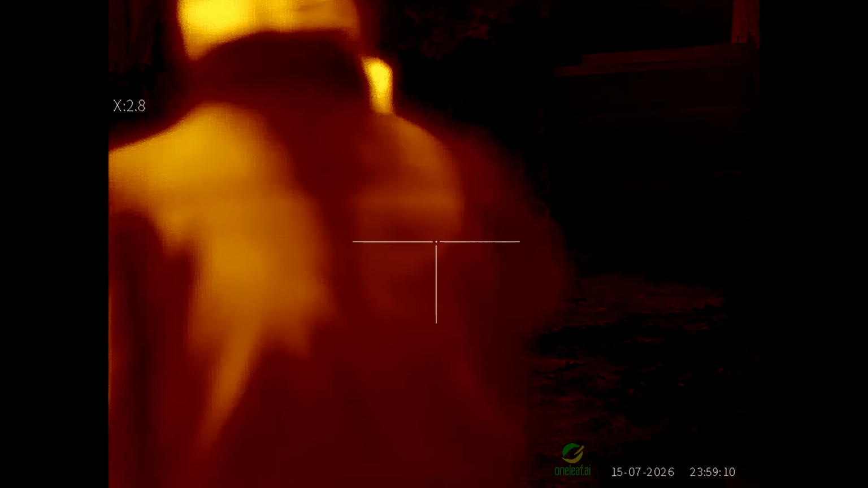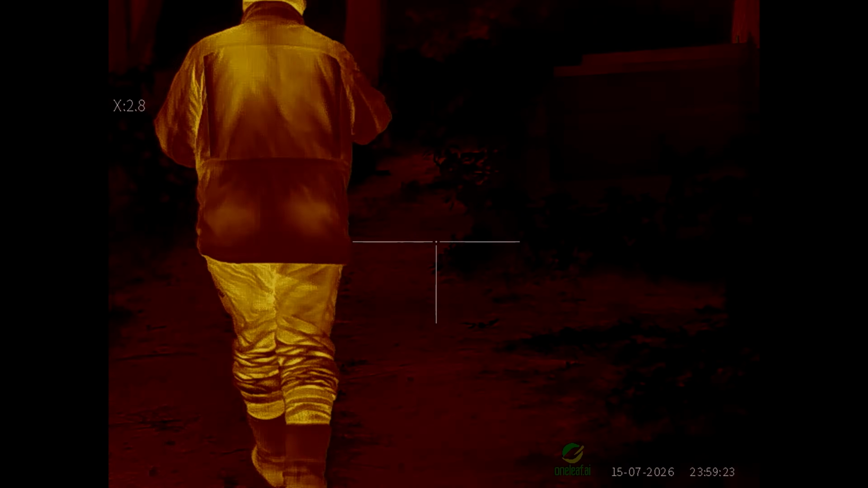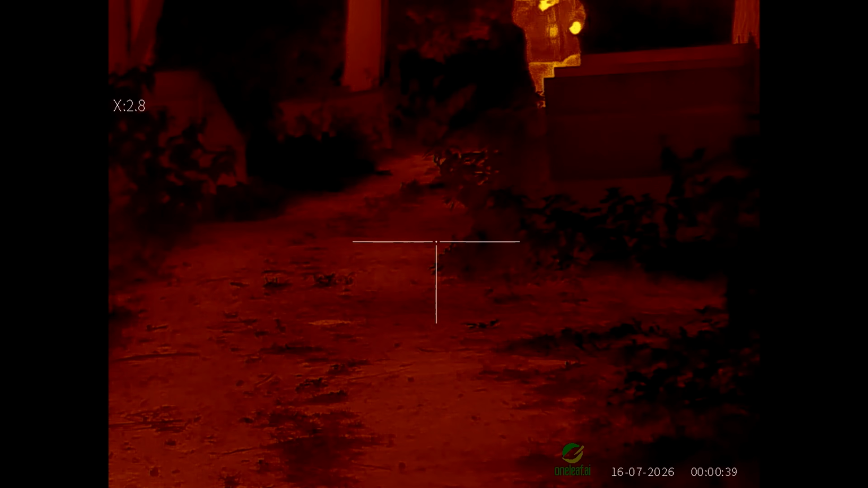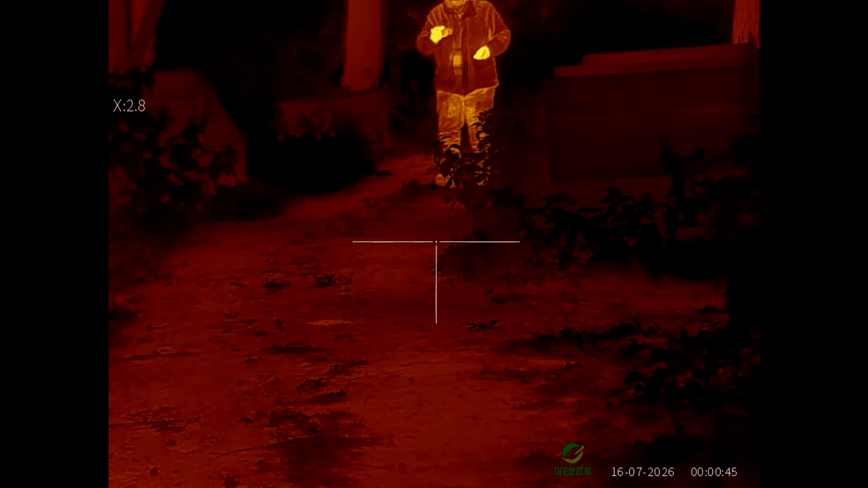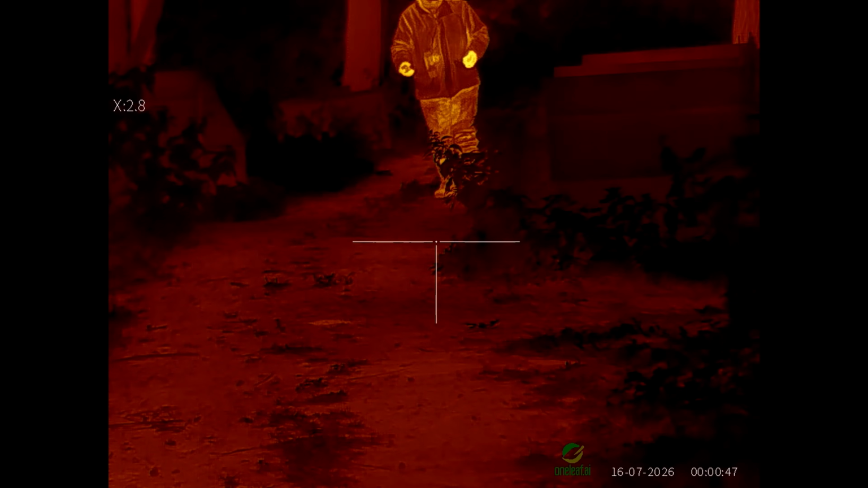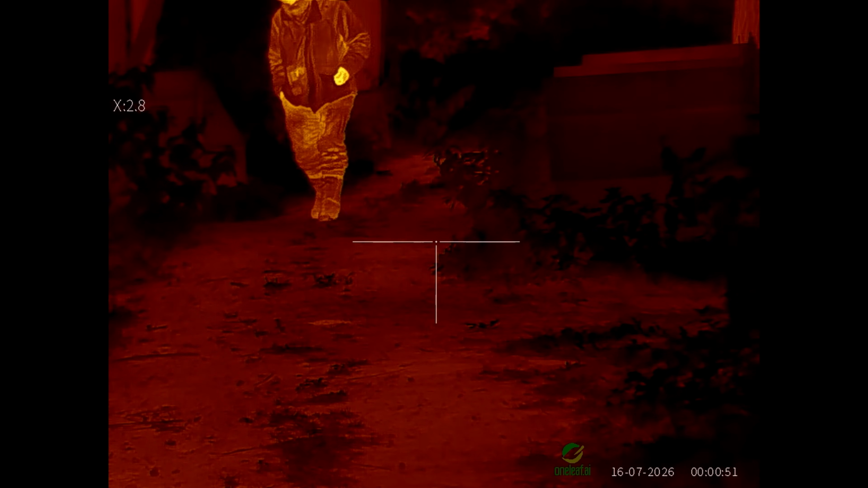And this is of course the view from the thermal scope as I make my way up the track. You can just see it disappear off in the corner there. I tell you what, I love the image that this Oneleaf MT1000LRF produces. I don't know what you guys think of it, but it's very good quality.